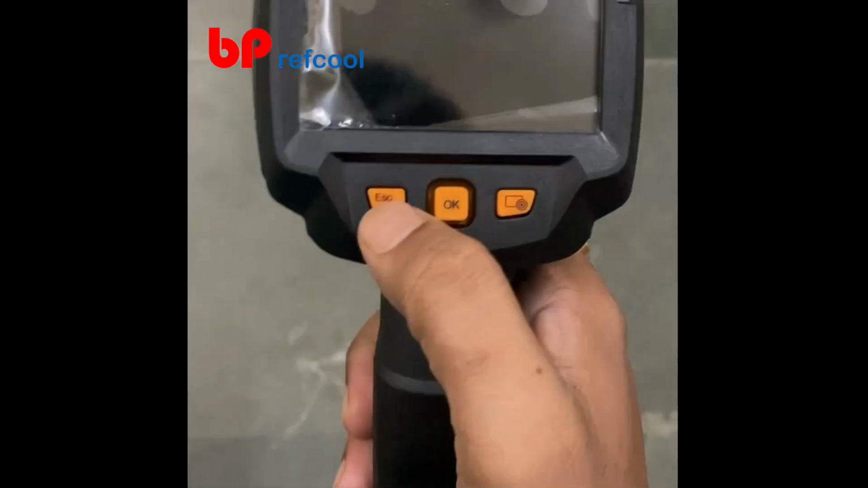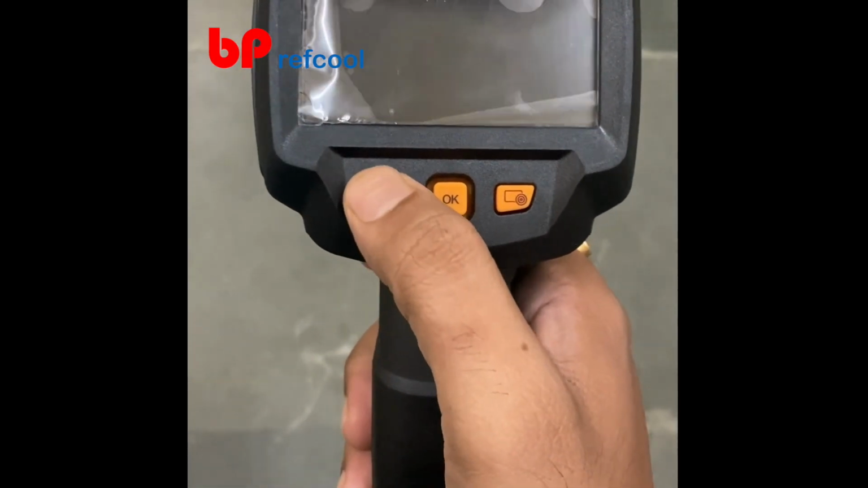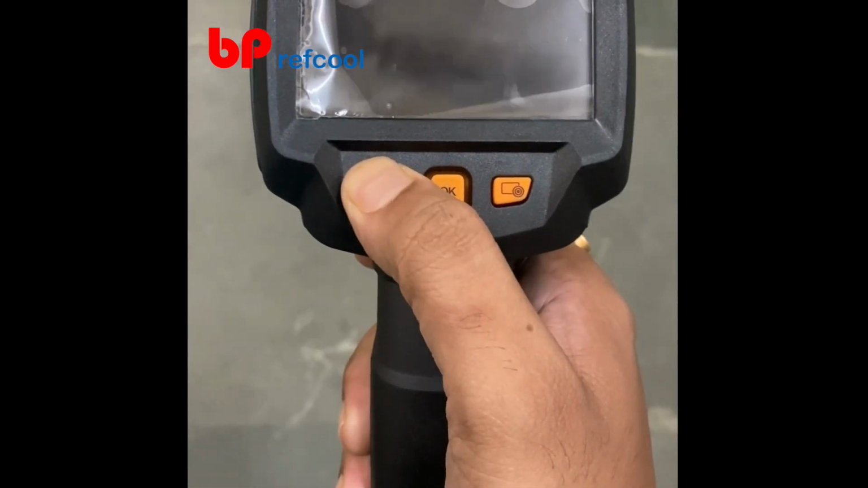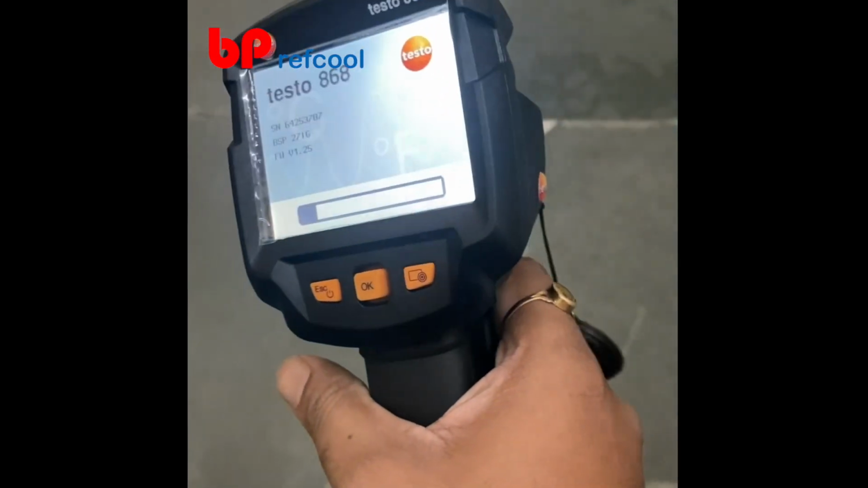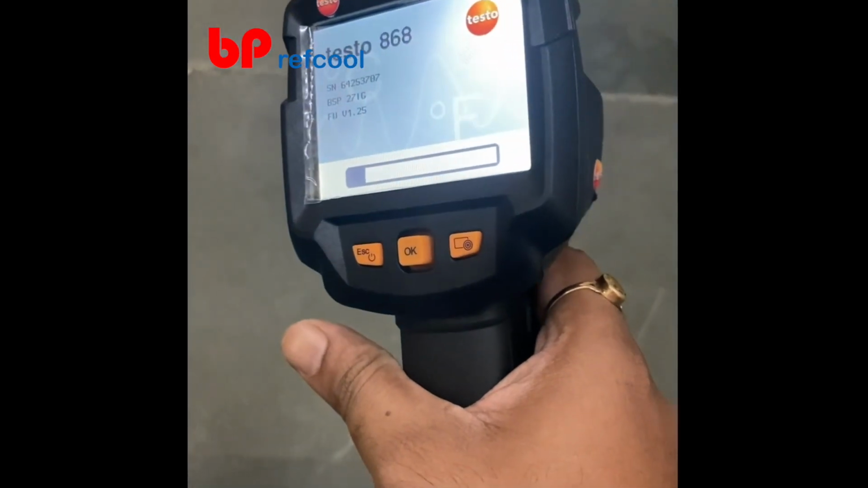To turn on the device, long press the escape key. So you can see the screen has lit up and it will show the display in a while.